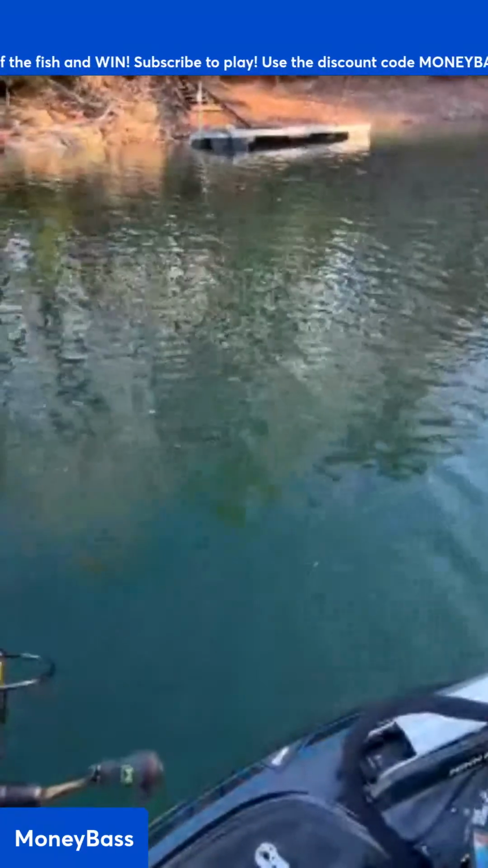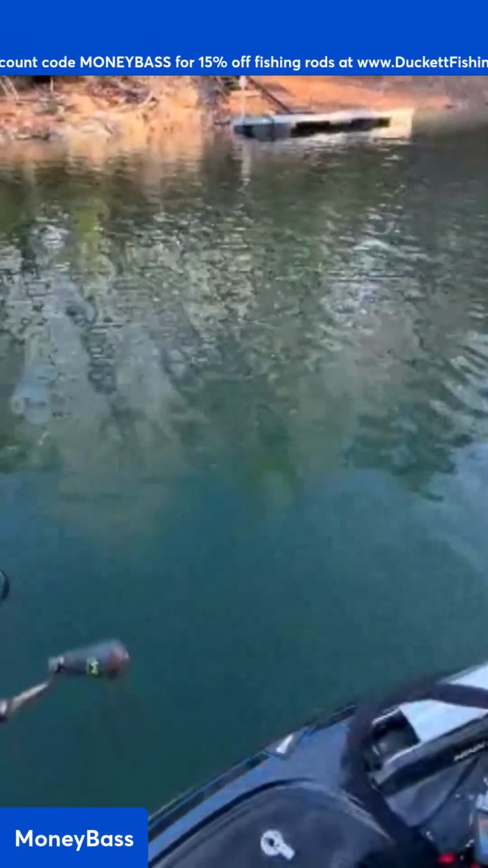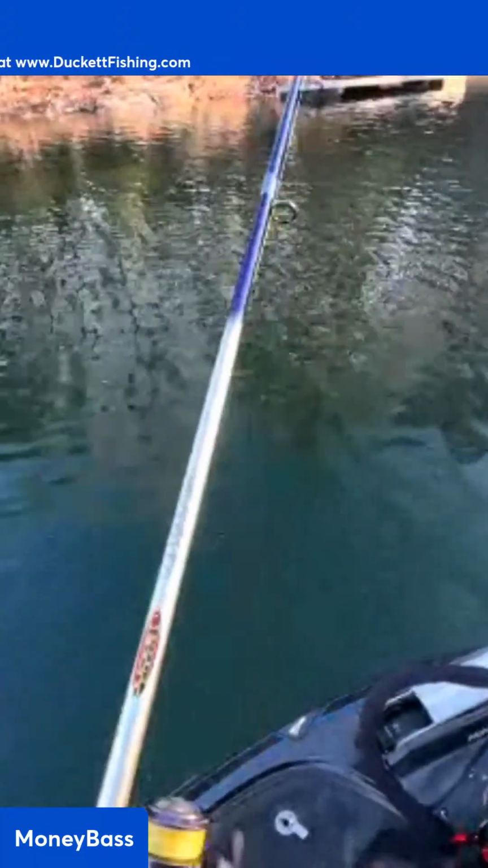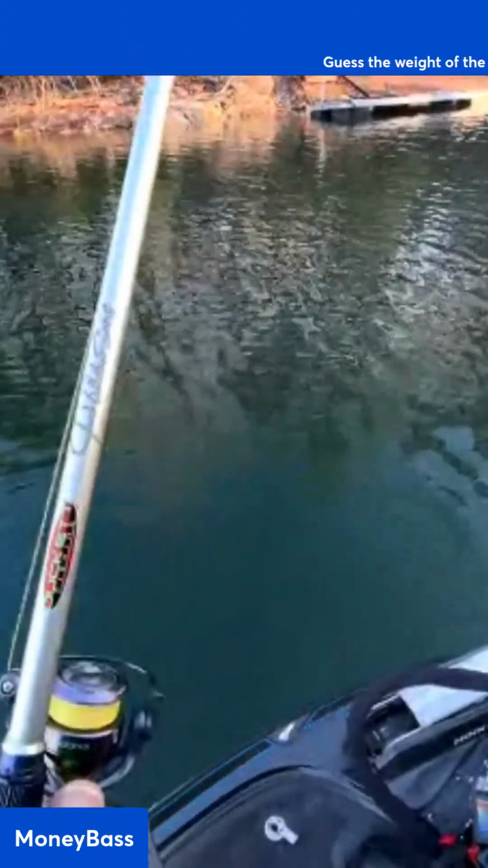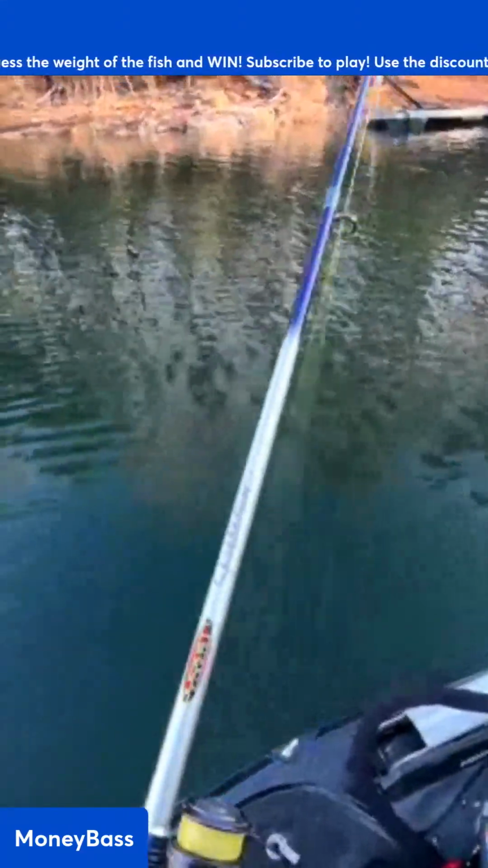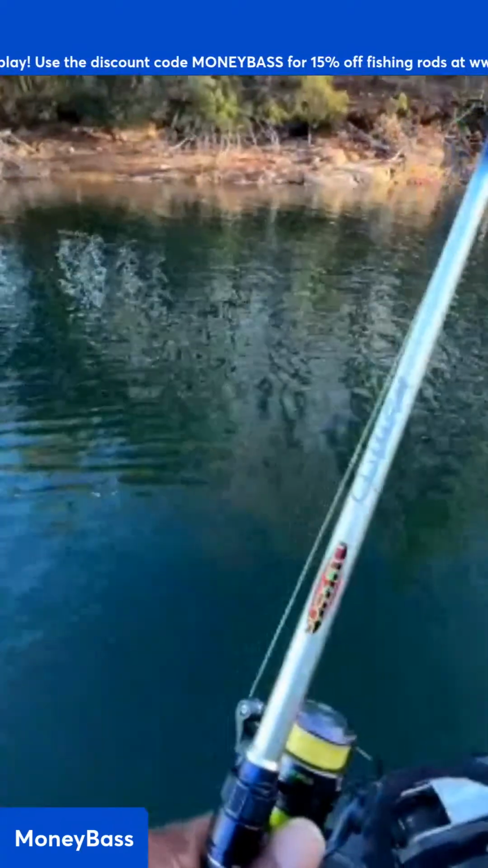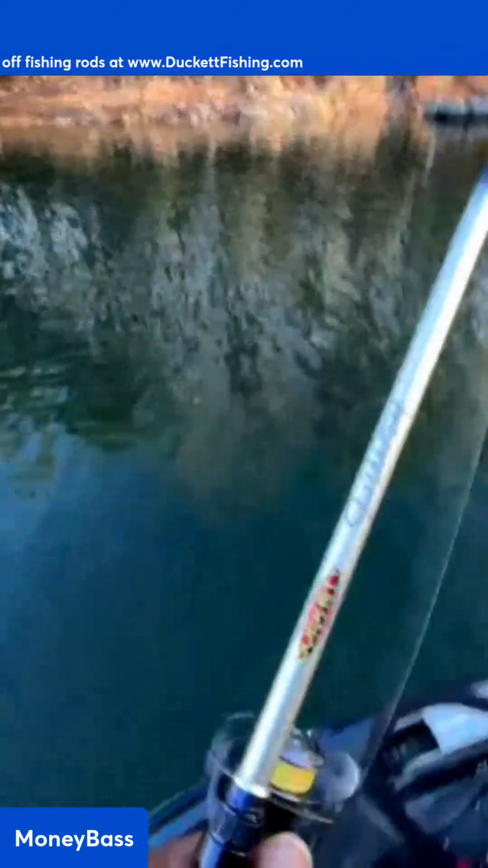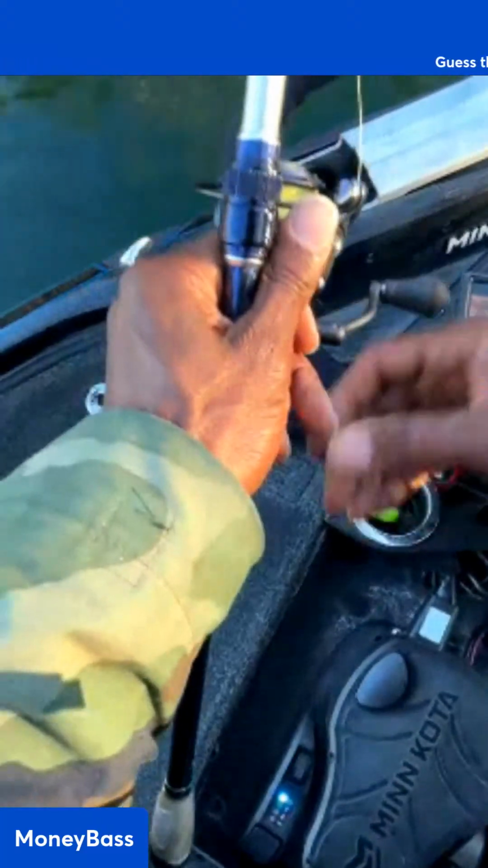Did I? I thought I saw something. Guess we're gonna split this cove. Just get out here and cast right down the middle. I mean, not the cove, but the ditch.